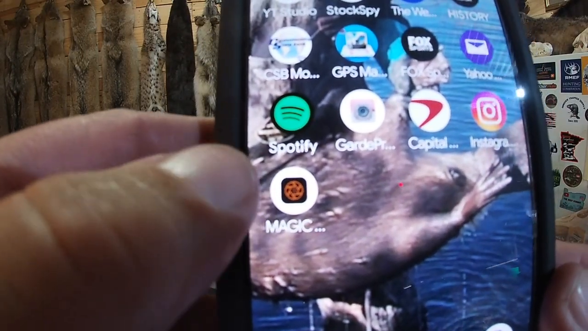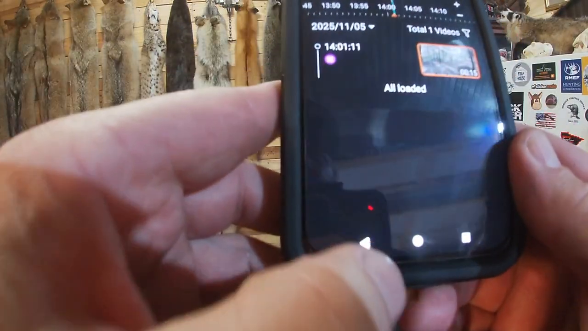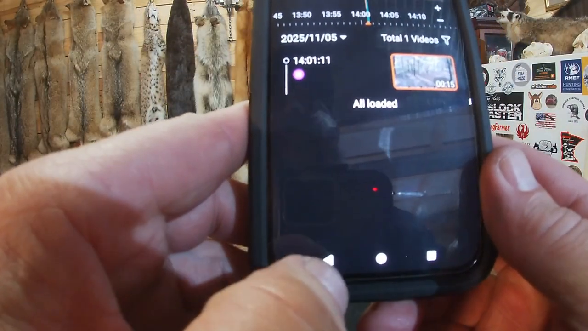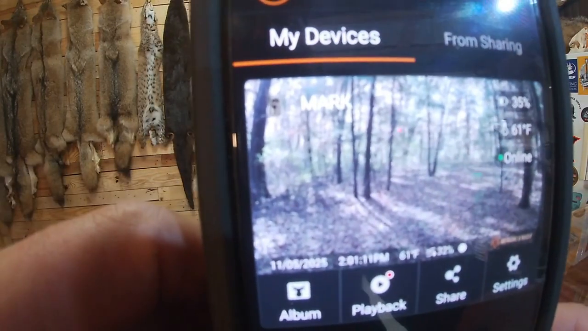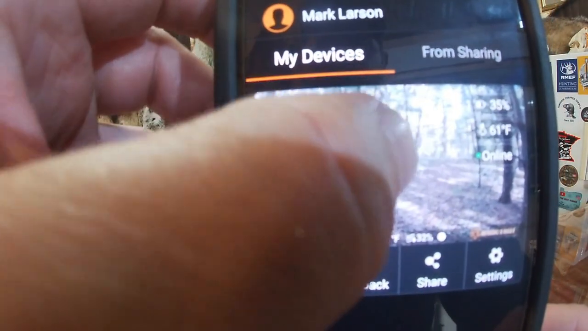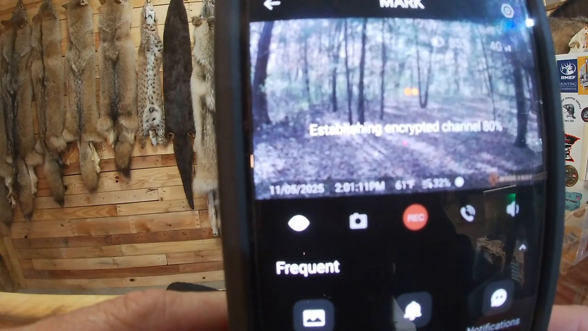All right, so what you gotta do, just click on the app, open that up. I'm gonna go back from this, so it'll come up here. Here's your screen. I can do a live view right now, and that seems to be no problem with that hooking up.